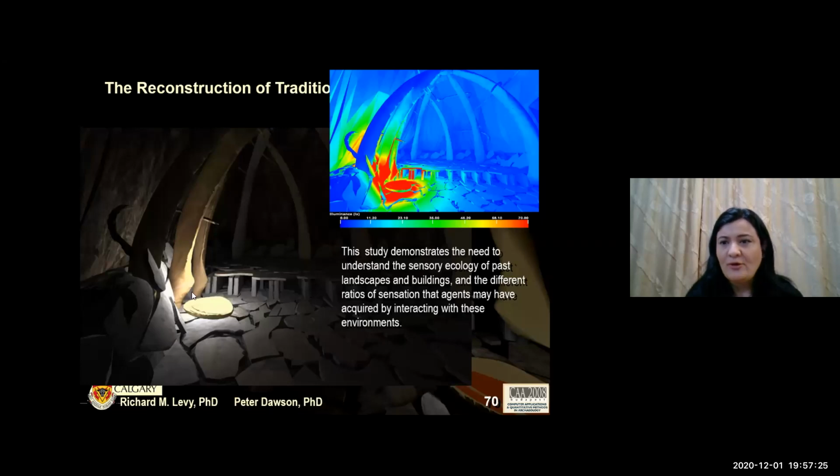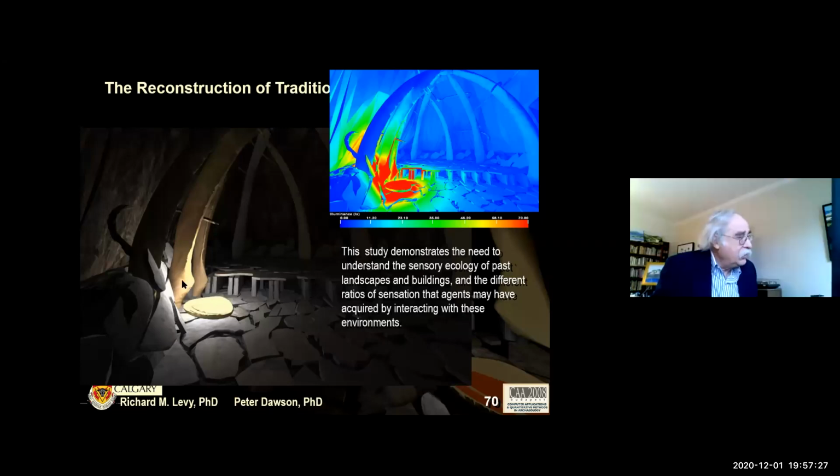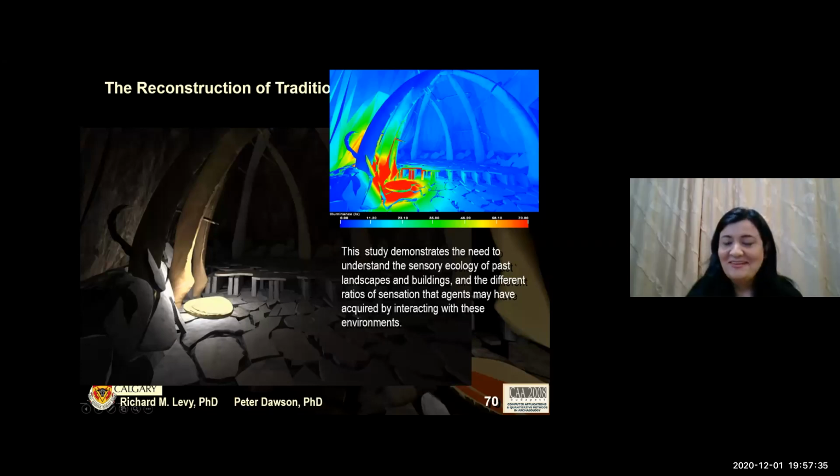What is that oil lamp? This here is a whale oil lamp. It's a bowl filled with whale oil. Wow. And they use moss as a wick.